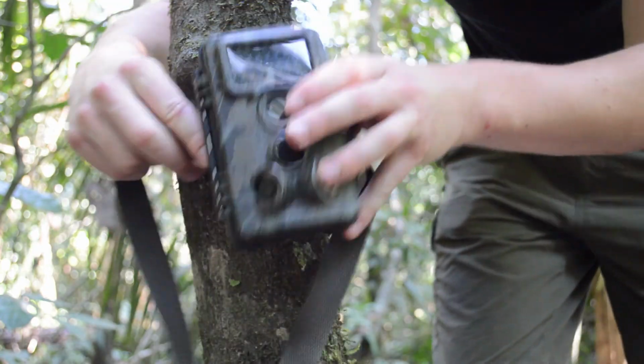Alright, so we are now setting up our camera trap. We'll be leaving it along this path for several weeks or so, which should give us enough time to hopefully get some really cool animals. But camera traps are incredibly hit and miss, so there's no guarantee we'll get anything, but I'm feeling particularly optimistic.